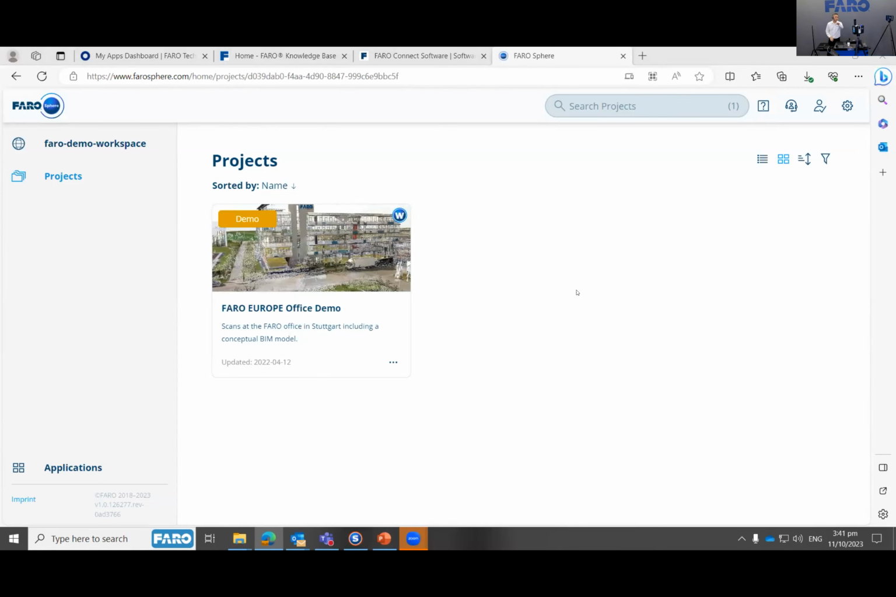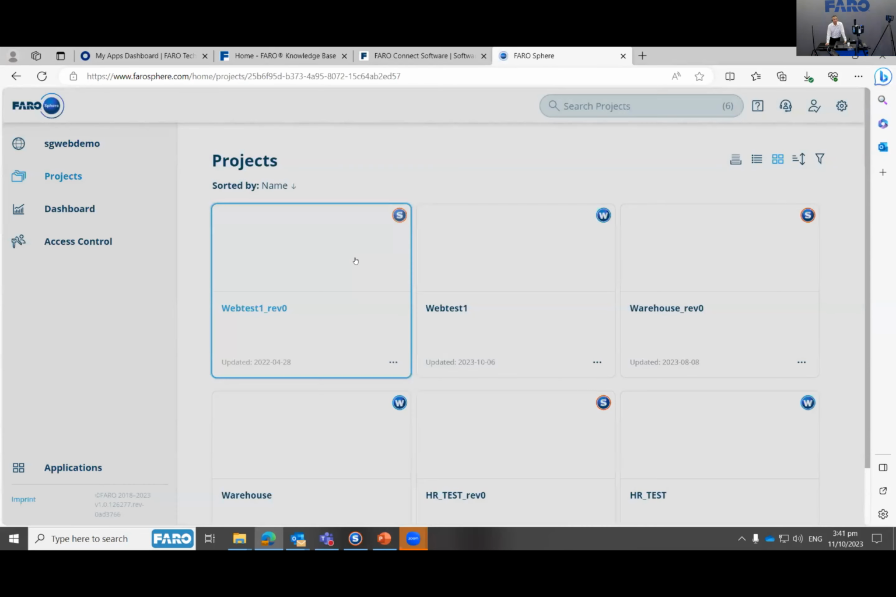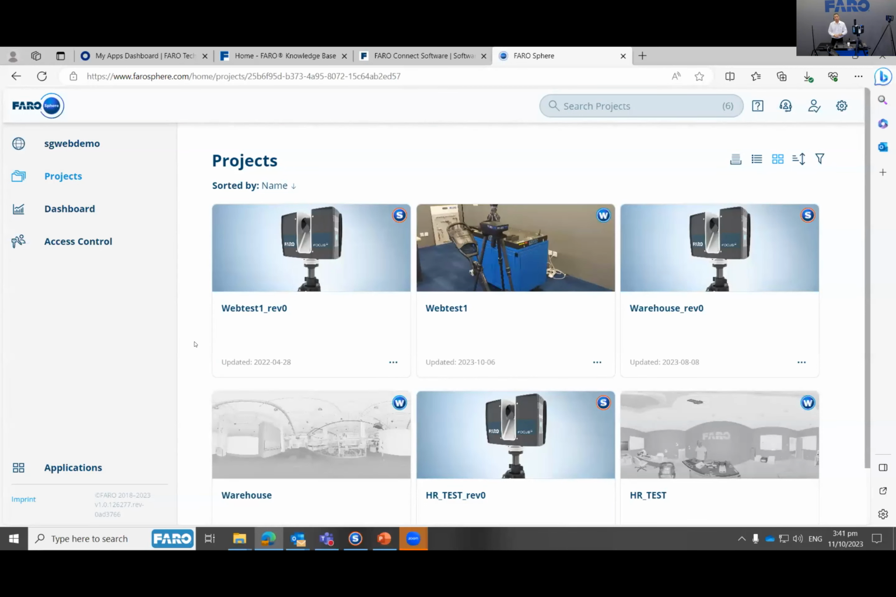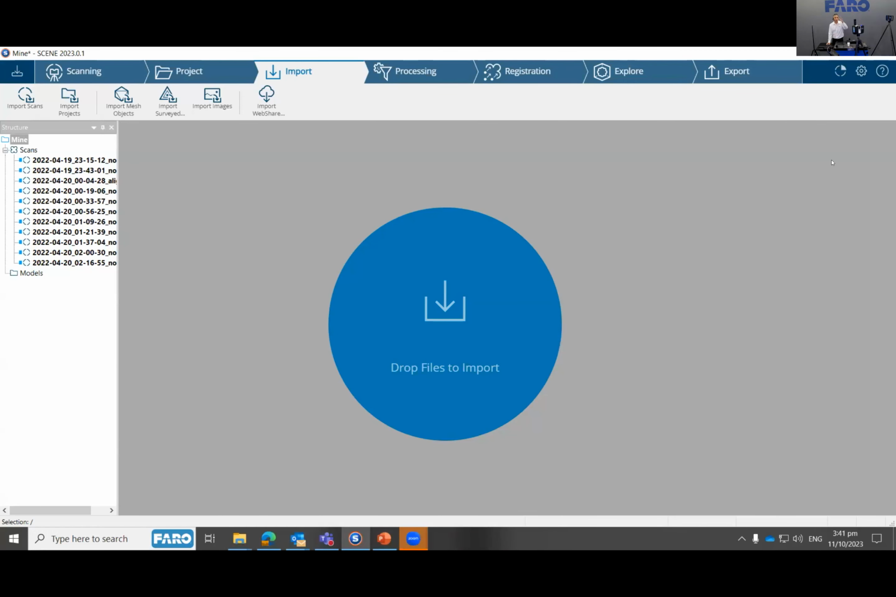Before I show you what this Faro Europe office demo project is, let me just show you this room that we captured, just so that everybody has an idea. So let me switch to my own workspace. Whenever we upload a project into Faro Sphere, it actually creates two items for our customer. One is the one with the symbol S. This is actually for our Scene software. So that means that if I want to sync my project to my desktop Scene software, I can do that.